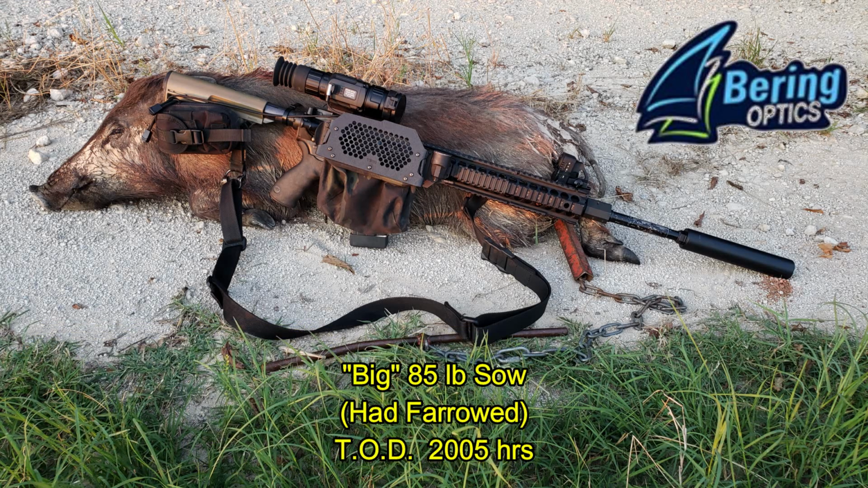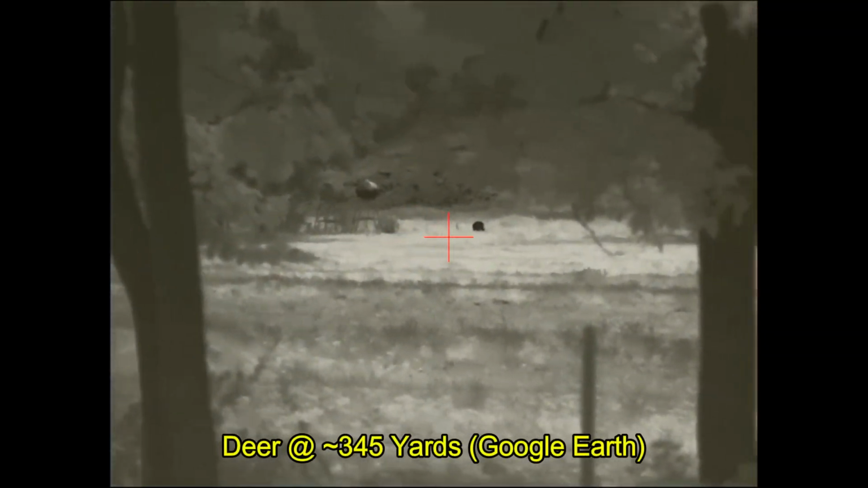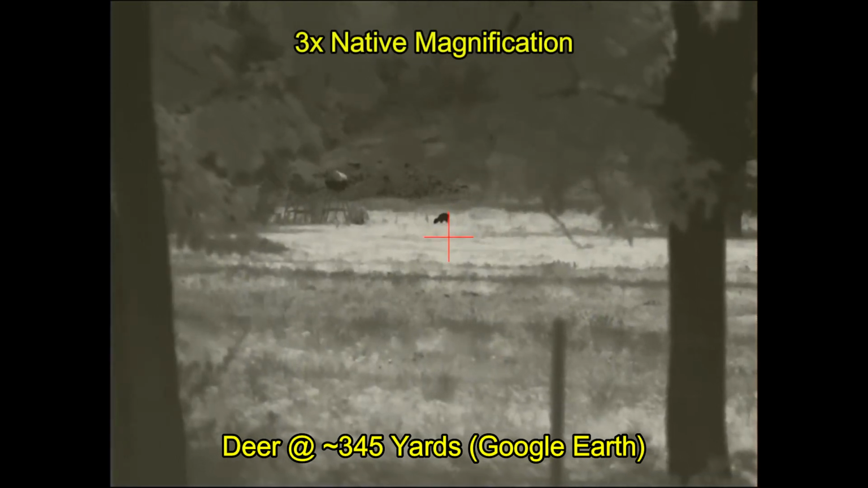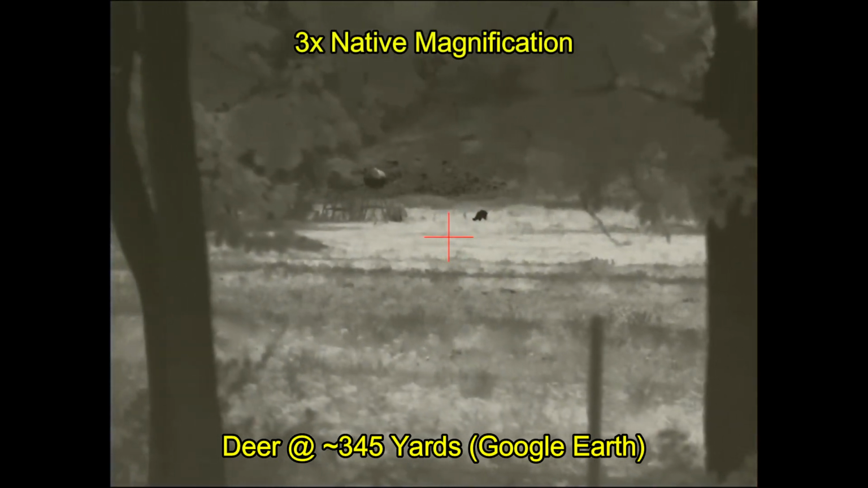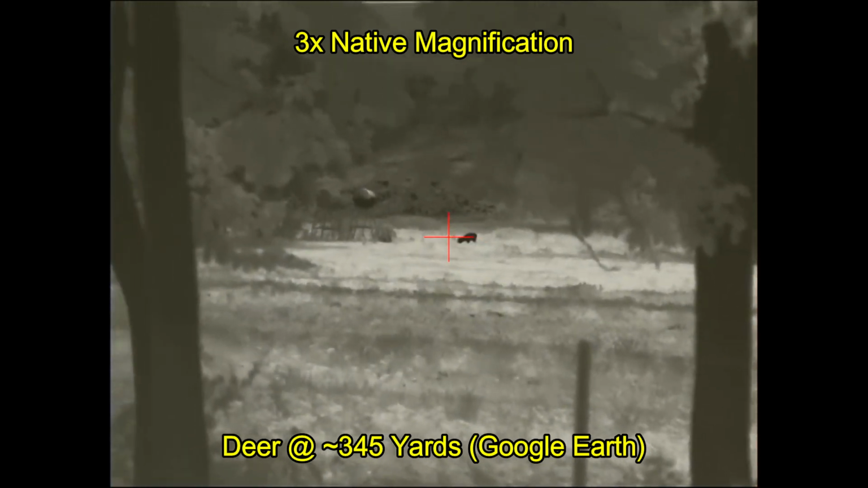So the first hog down with the new Bering Optics Super Yoter is an 85-pound sow that was taken at 60 yards in daylight. I moved on to my next property where a few days previously I'd shot 3 boars. And I'm waiting to see if any other hogs come in, and while I do it, I'm watching the steer in the distance. The deer is out there at about 345 yards.